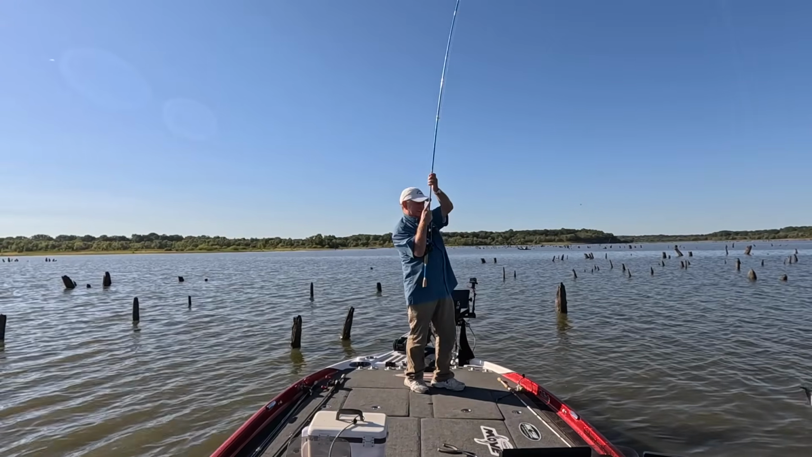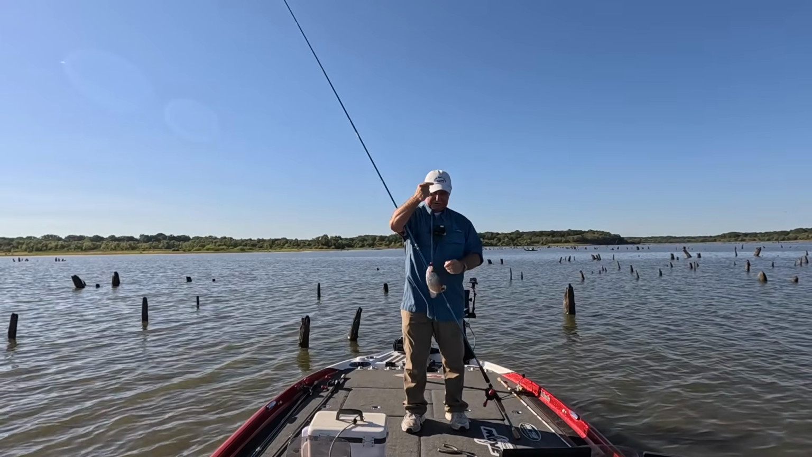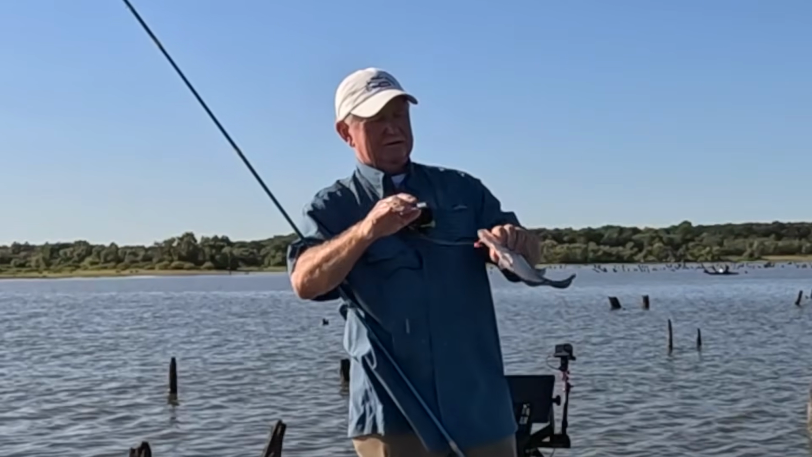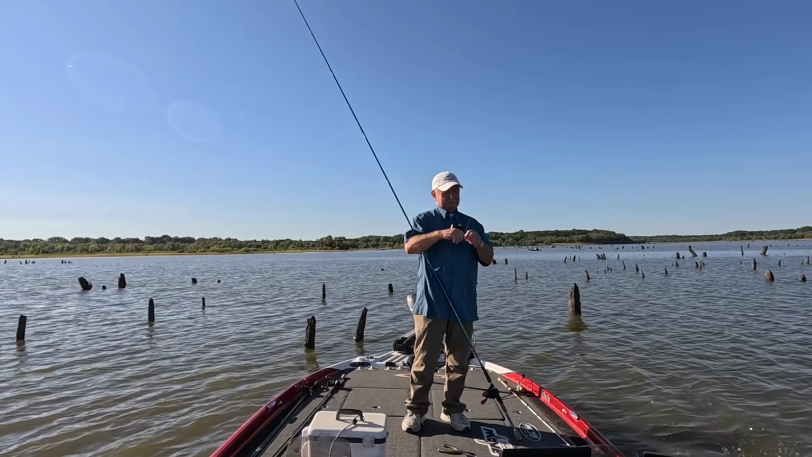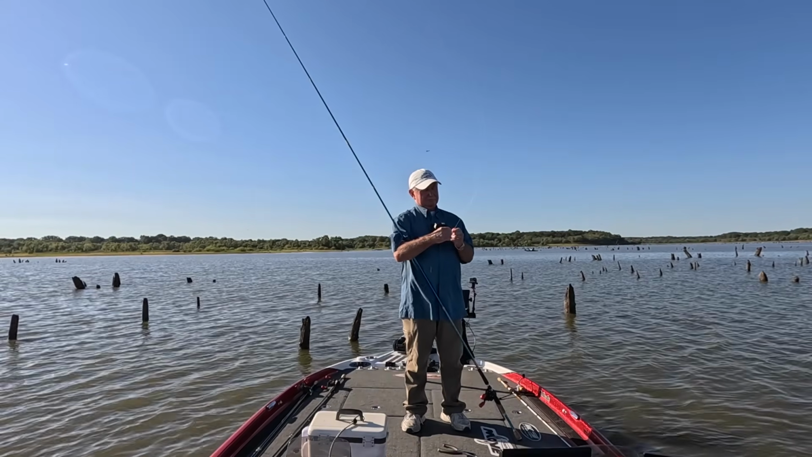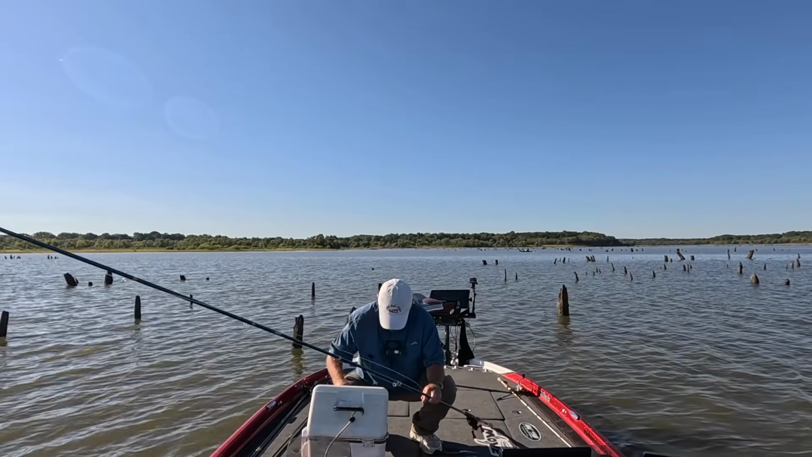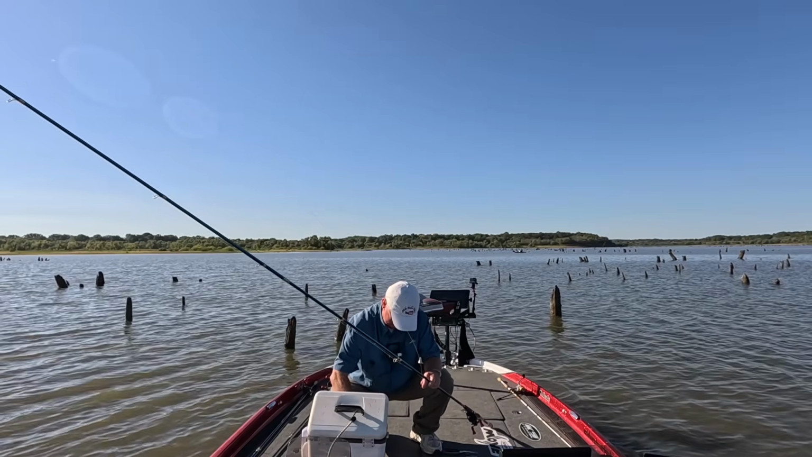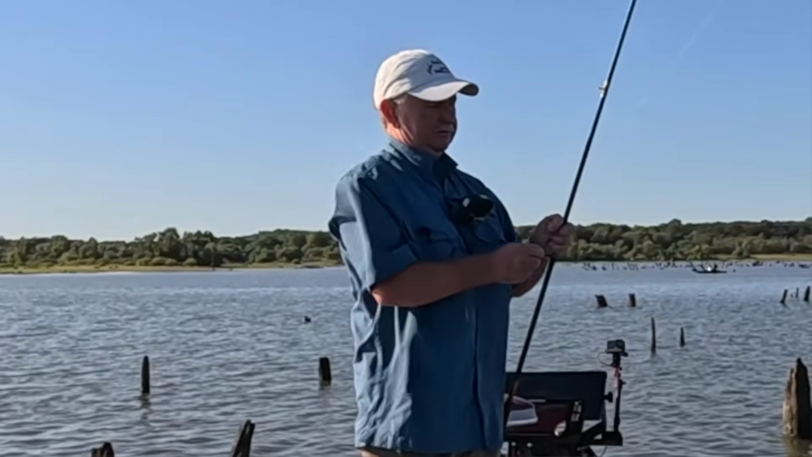Ha! A little black crappie there, isn't it? Yep. Haven't caught me black crappie today. There we go. Should have been keeping them. When I don't want to keep them, I catch them. When I want to keep them, all I can catch are fish that are too big for my rule. My little personal rule: I don't like to keep fish over a pound.